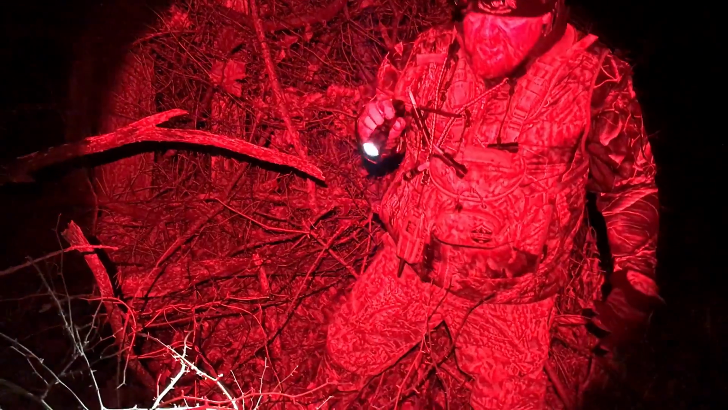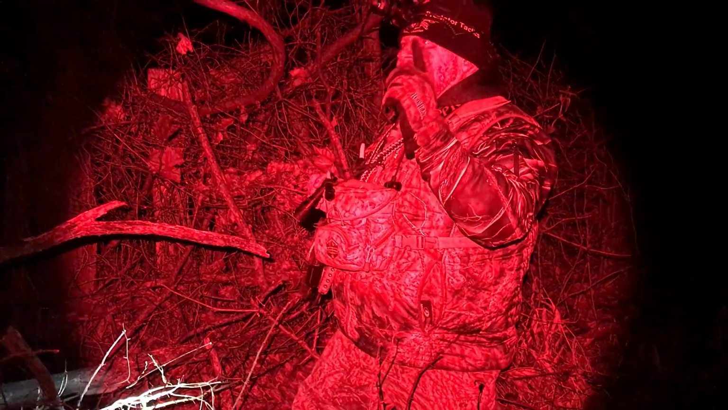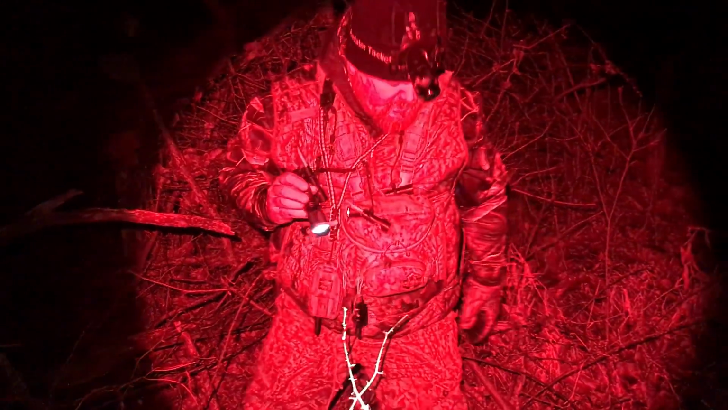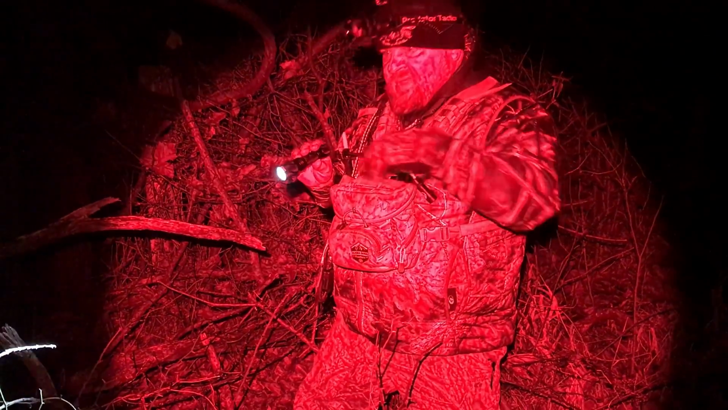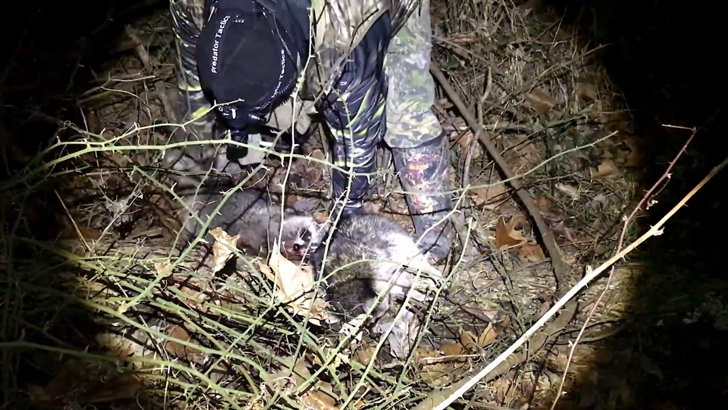I like this labor light too, because this is just a mess where they're laying, but look at these briars. I lost my bearings because I shot 1 over there and 2 over here. I got spun up. But without these lights, there's no way you're finding these coons out here. That's for sure. This one is a beast, dude.